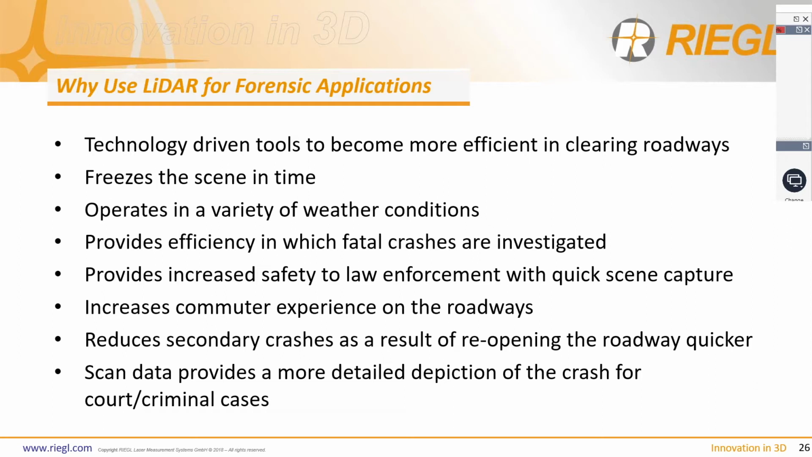The bonus side of that is it provides increased safety to law enforcement with a quick scene capture, whilst also improving, as I say, commuter experience on the roadways. The road is cleared faster, thus reducing those secondary crashes that we've already touched on. The numbers are quite startling, actually, how quickly those crashes can result as roads are closed in an unexpected manner, such as following a crash.